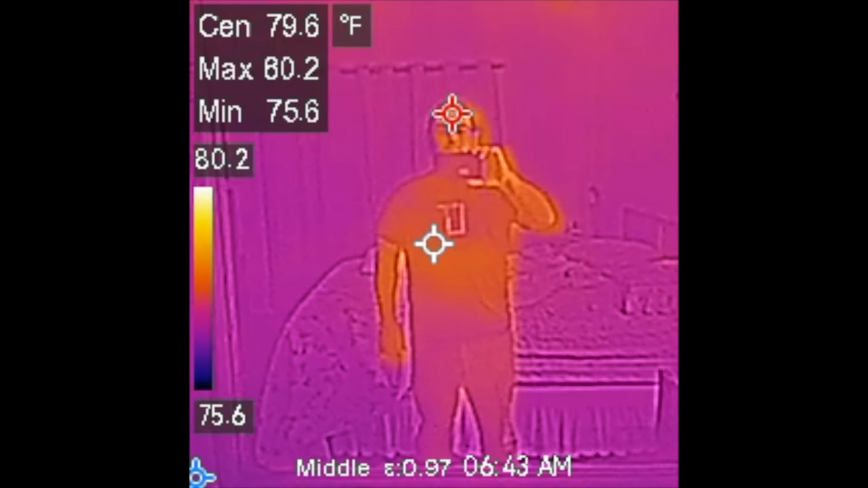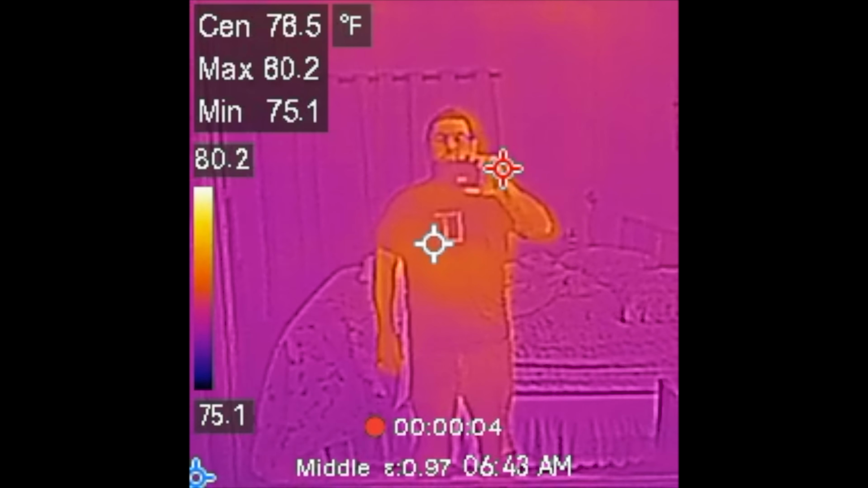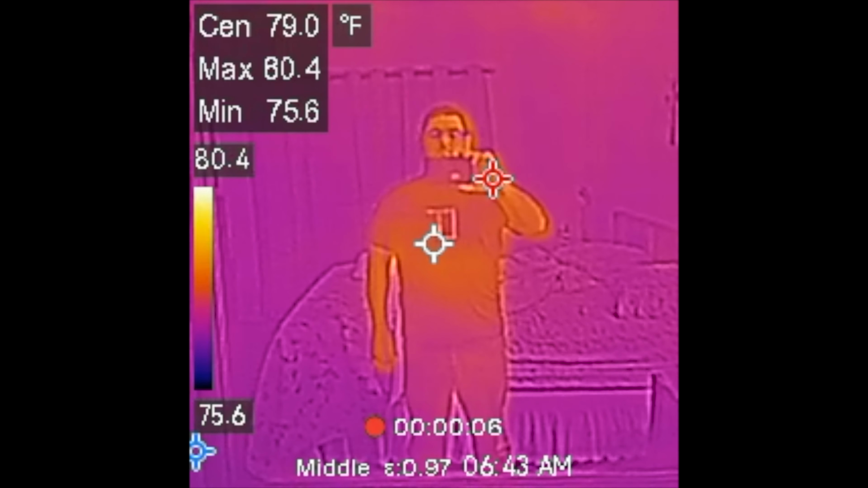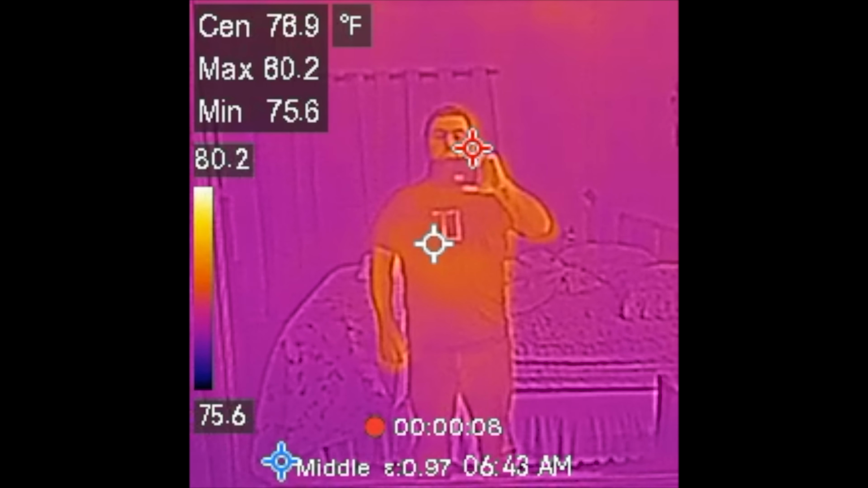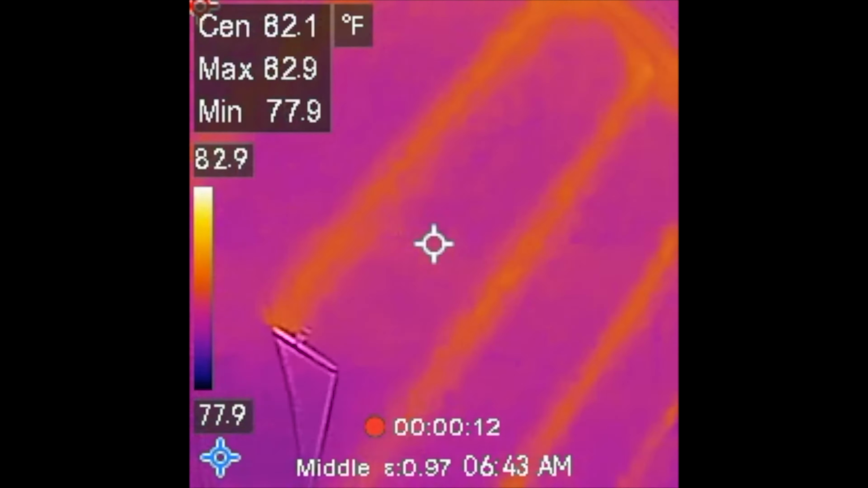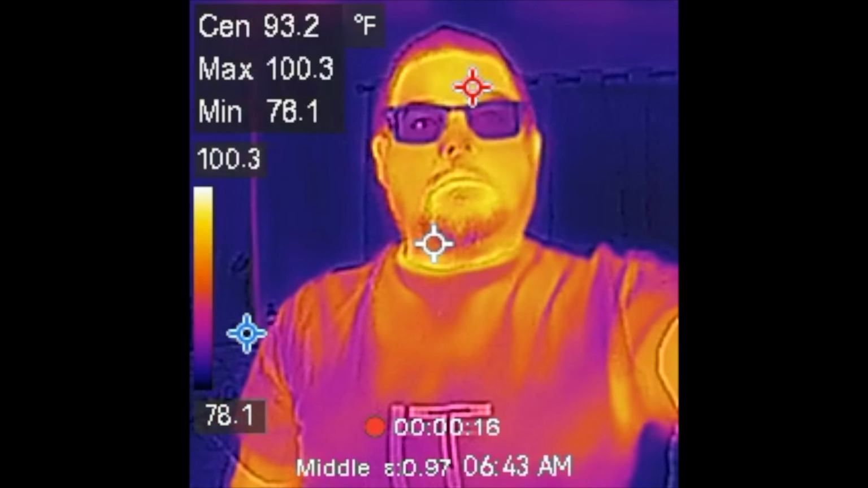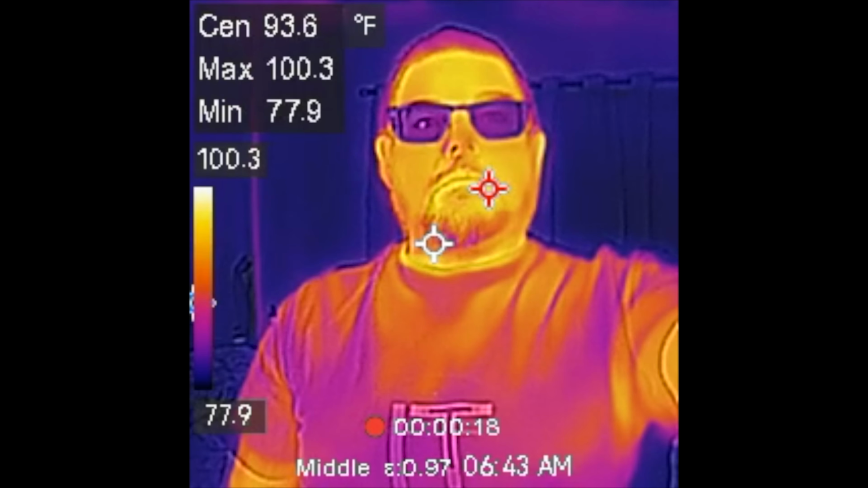I wanted to revisit my reflection on the glass in front of the larger mirror. According to the surface temperature of the mirror, it is making you think my temperature is only 80 degrees. As I turn the camera around, you can now see my true surface temperature, which is more realistic at 93 degrees, and it's picking up my breath of around 100 degrees.